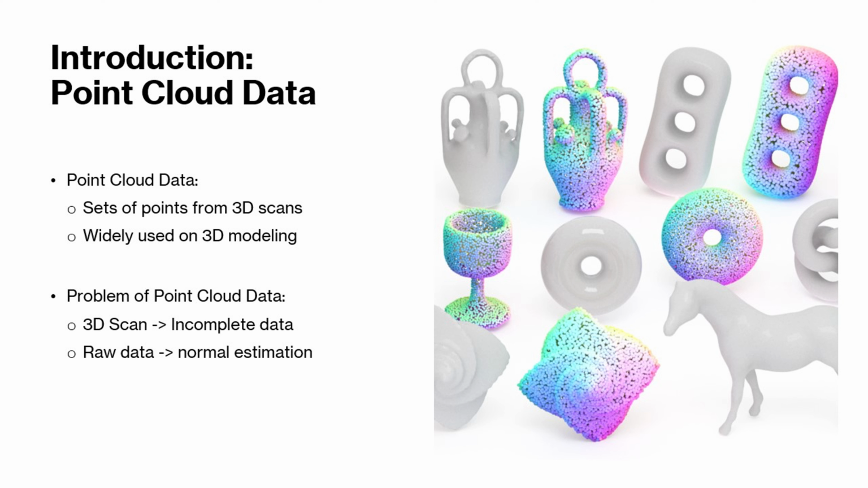First, let me start with a brief introduction to point cloud data. A point cloud is a dataset of a series of points resulting from a 3D scan. It is widely used in modeling-related fields. In the point cloud, each point represents a part of the object. Due to the limitation of scanning, we cannot get the whole of the plane. So we need to estimate the normal based on the existing point cloud to get the relationship between the points and then get the whole plane.